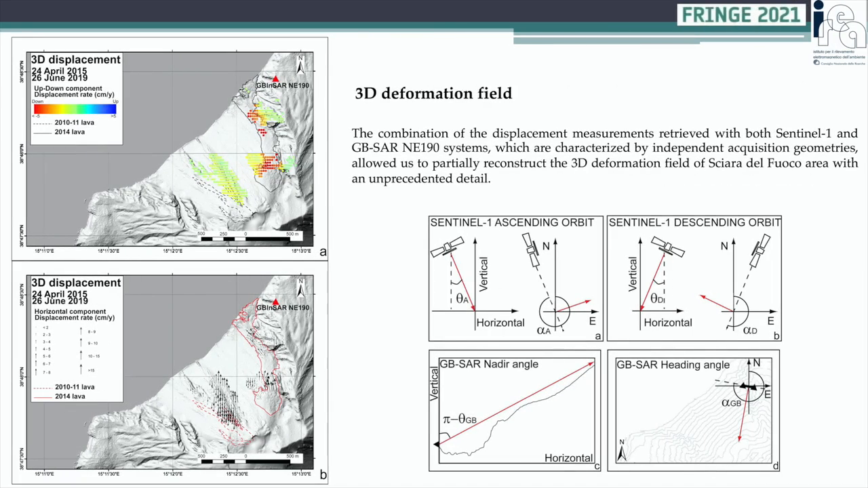Accordingly, the availability of both satellite and ground-based InSAR data, combining the displacement vectors in the same reference system, allows to estimate the 3D deformation rates of the lava flows, as well as the erosion rates of the lavas themselves. The 3D maps show that the Sciara del Fuoco is affected by a westward and downward movement.